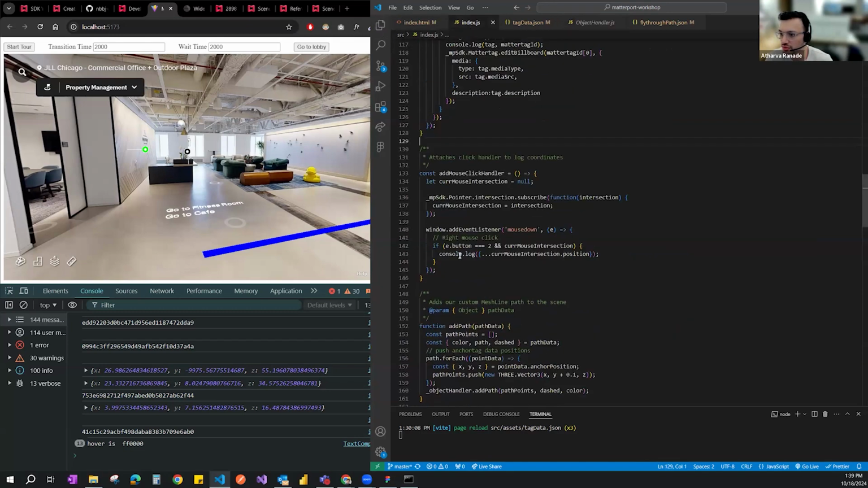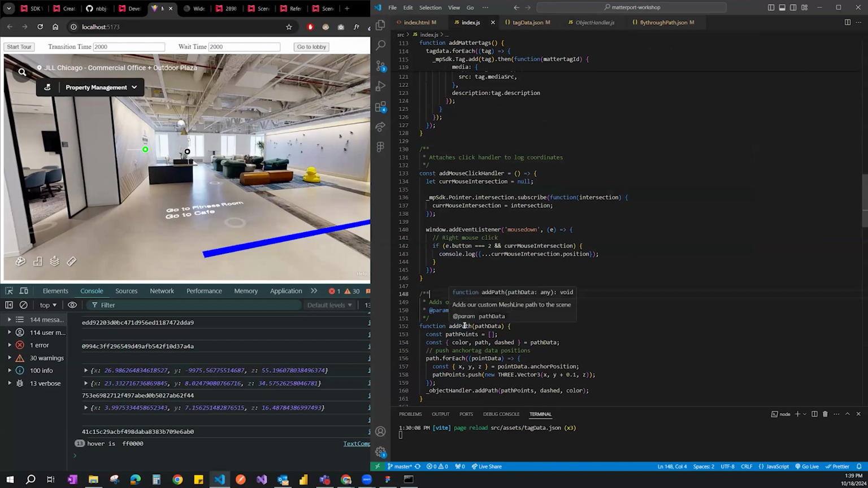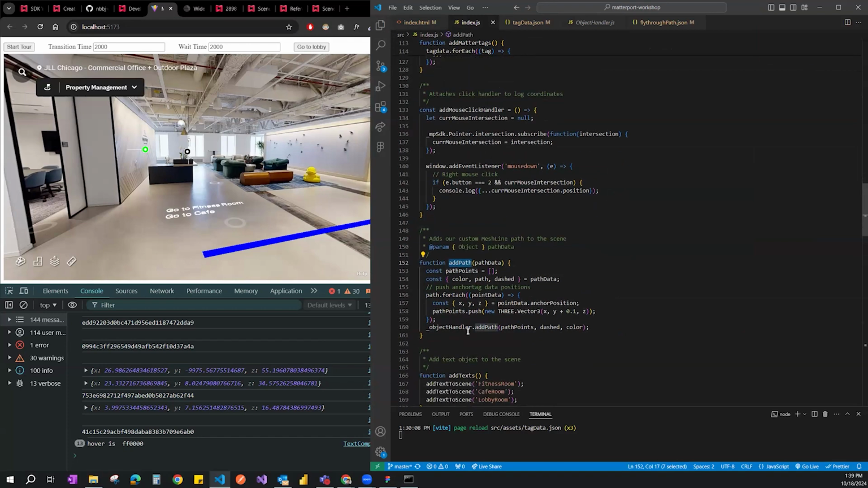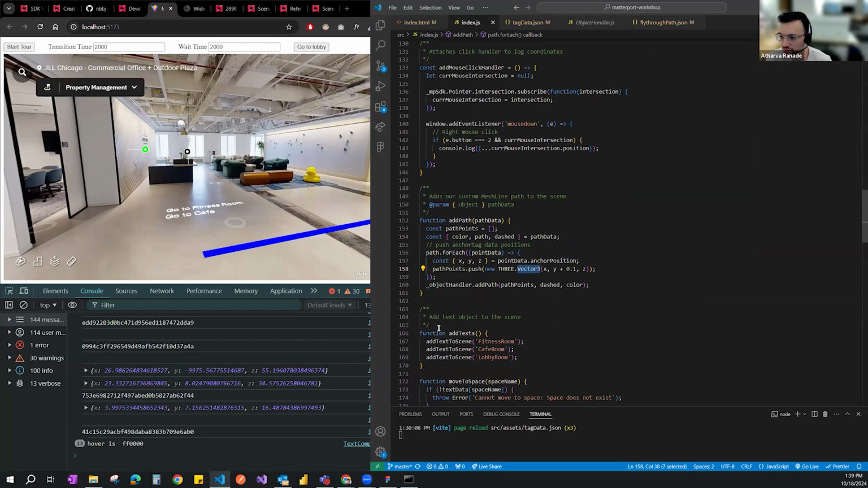And so then when we go back to the index to add the path, we will say add path, and then for each we will just create a 3-vector object specifically to that in that location.